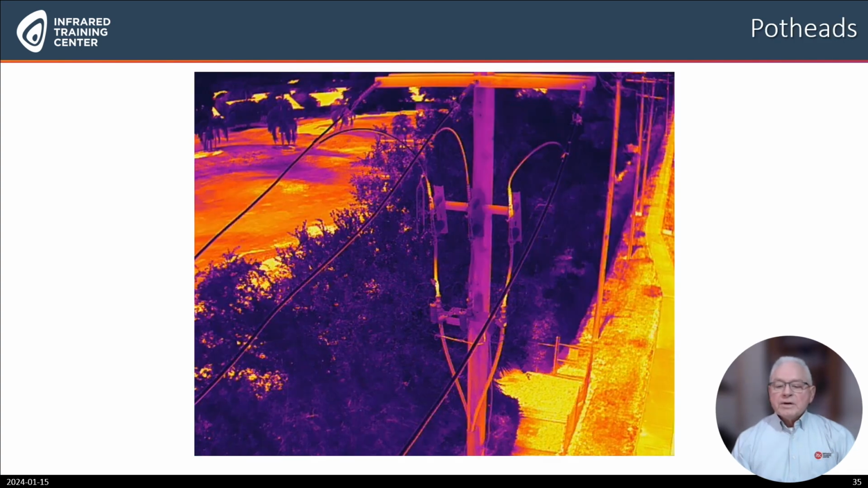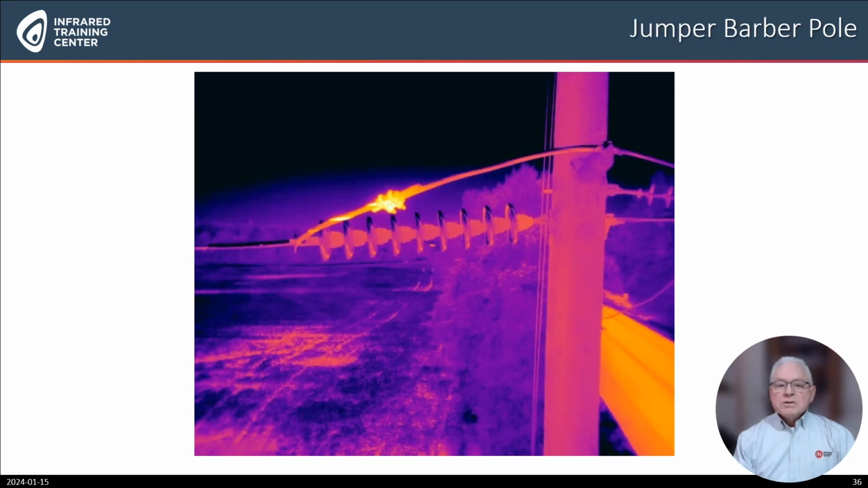Aerial thermography can definitely show you areas that may not be visible with a handheld camera from the ground, giving you better detail. Keep in mind that just because it's a thermal anomaly doesn't mean there's a particular challenge. Always consult with the utility. In this image, we have a bolted connection with probable damage to the stranded aluminum conductor, causing barber pulling or a thermal gradient.